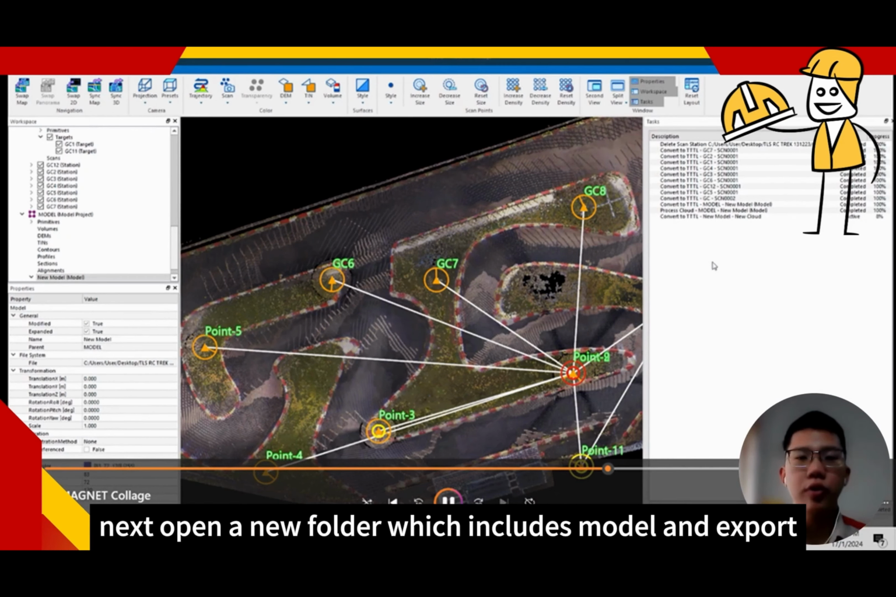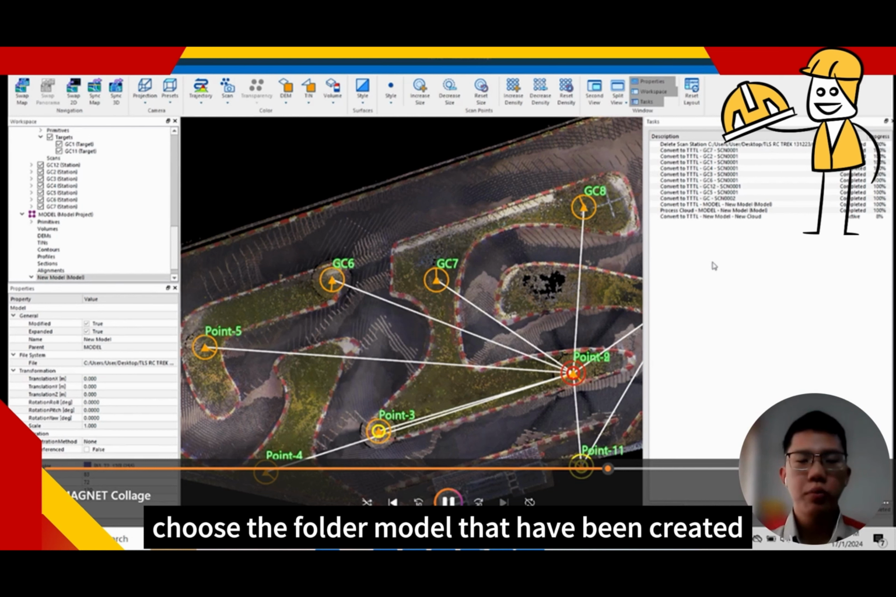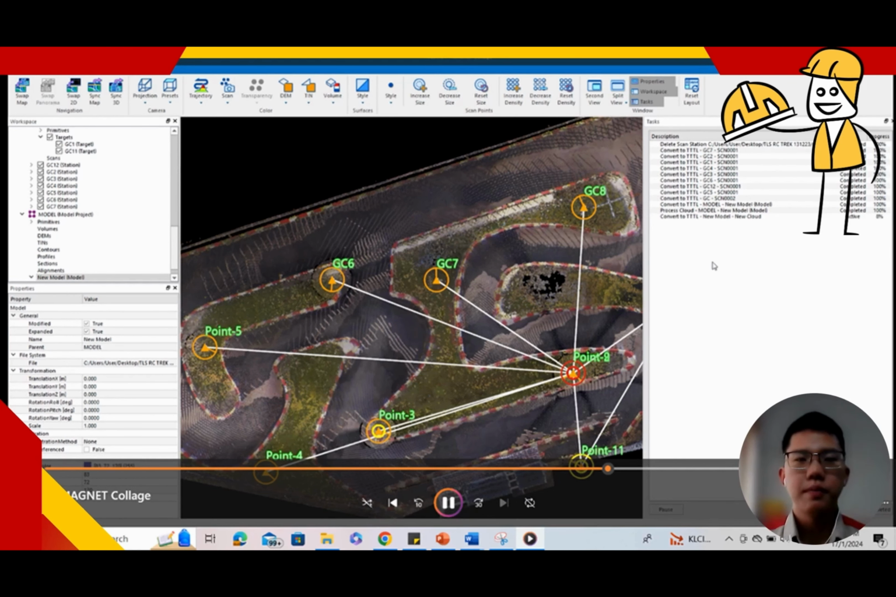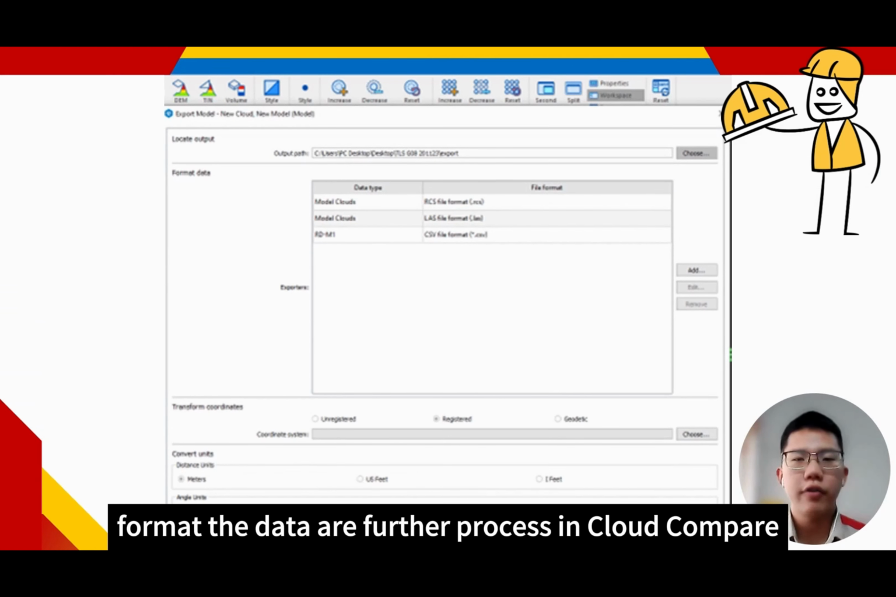Next, open a new folder which includes model and export. Click the file and select Create New Model Project. Choose the folder model that has been created. After that, right-click New Model, and select the point cloud. Lastly, click Start. Click the new model and export it in LAS file format. The data is further processed in Cloud Compare.